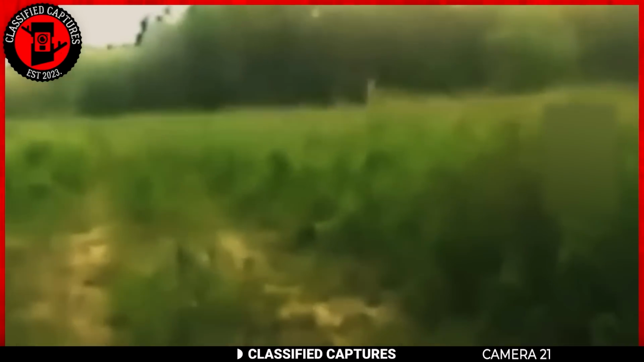As he pans the camera across the field, there's a glimpse of something walking between the tall corn stalks. The figure is partially obscured by the crops, making it difficult to fully identify, but the man believes it's a rake. The footage doesn't give a clear view, but there's no doubt something strange was out there in the cornfield. Do you think this is a glimpse of a cryptid, or could it be something else entirely?